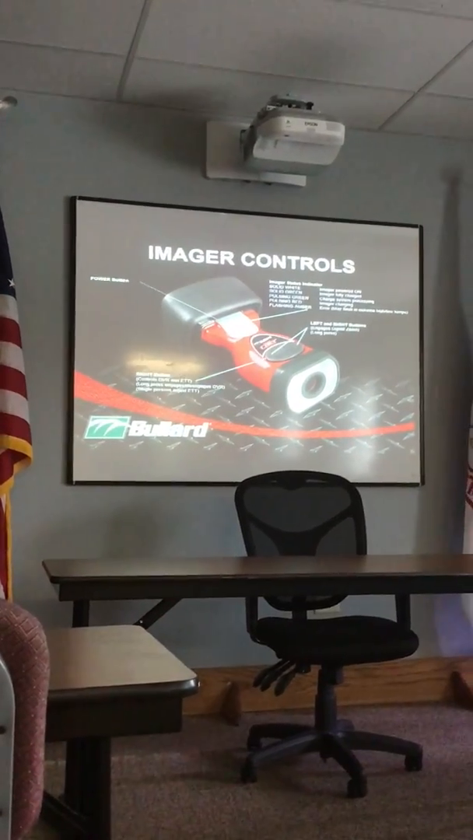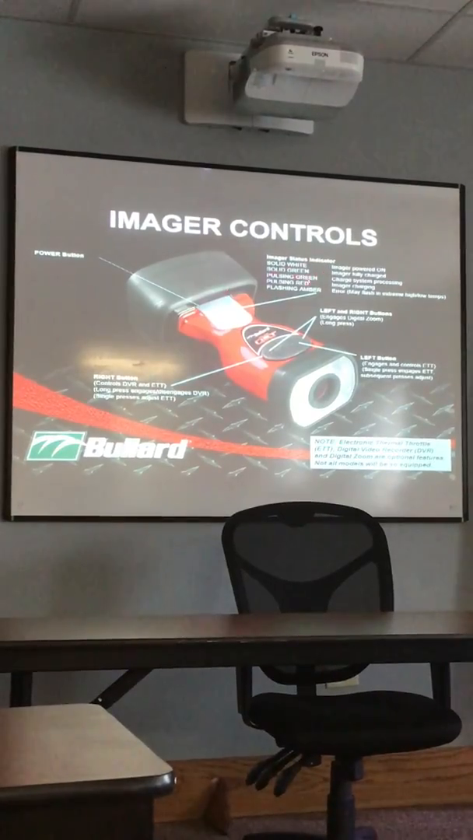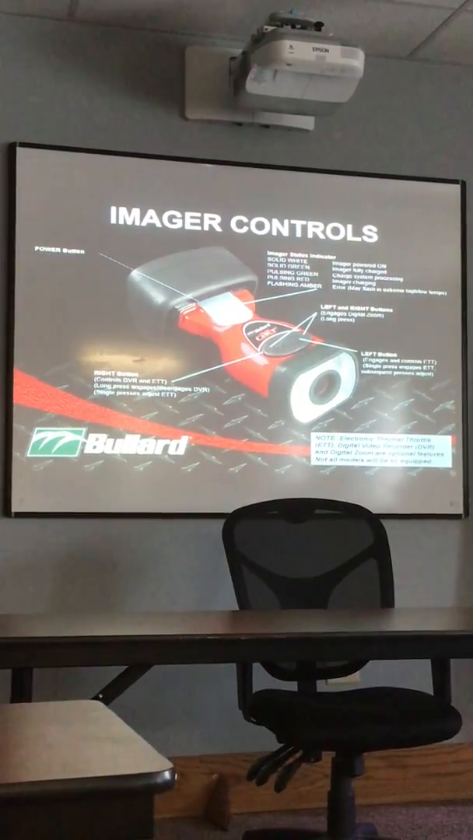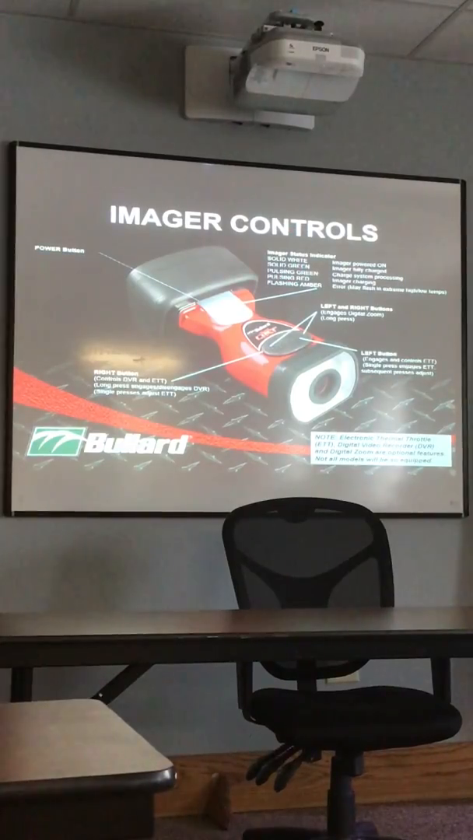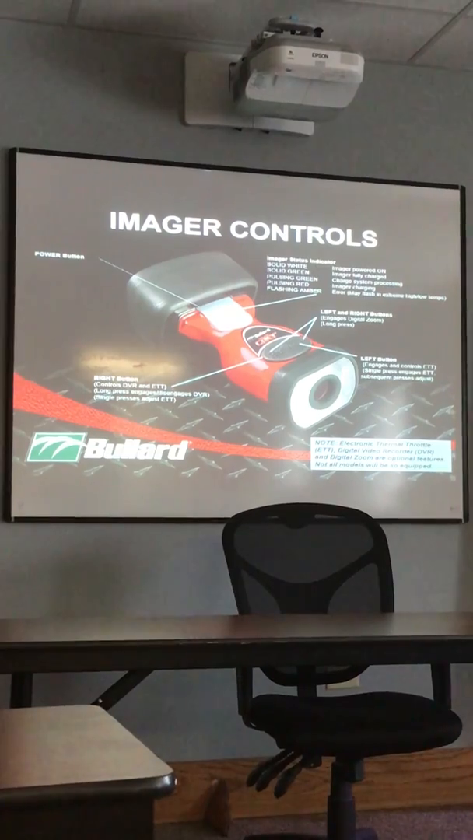So here's the imager controls here. Here's your power button. Just quick press once, turns it on. It'll light up solid white, that means it's on. When it's in the charger, which we'll go over, you guys already have them hooked up, right? Yeah. But I'll show you pictures of it.